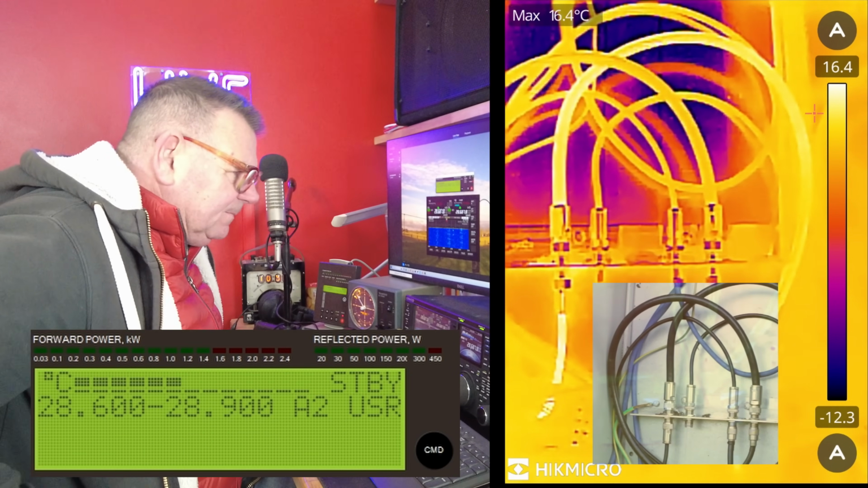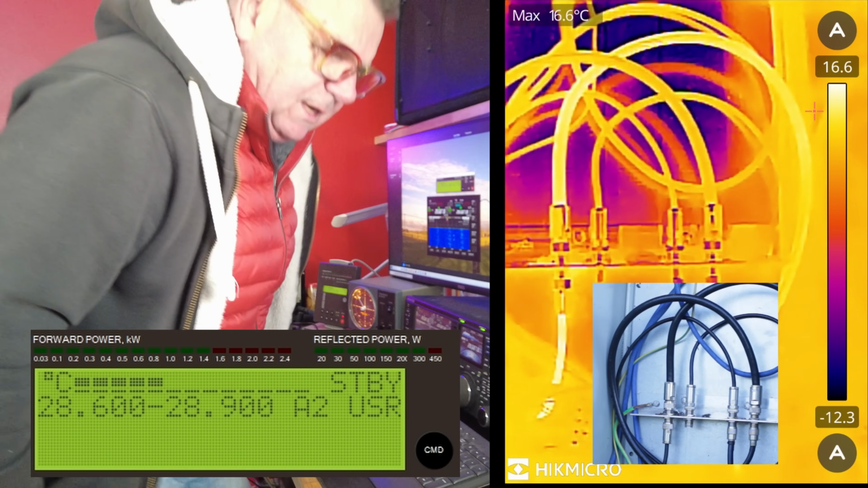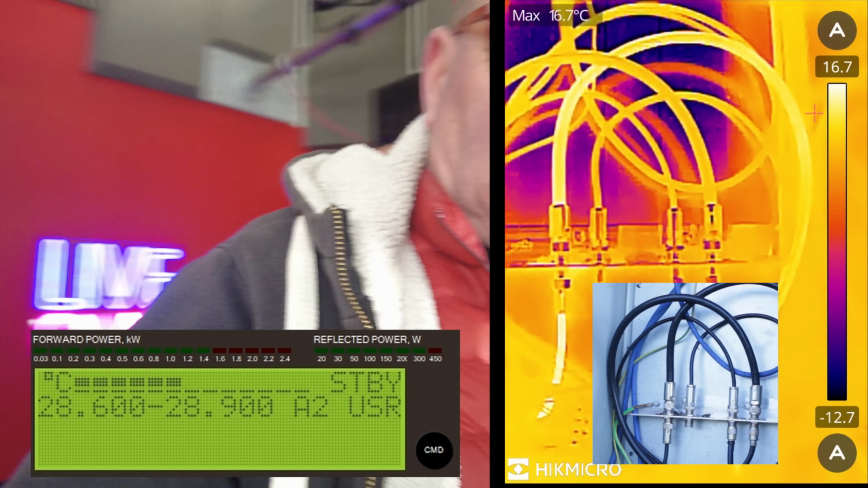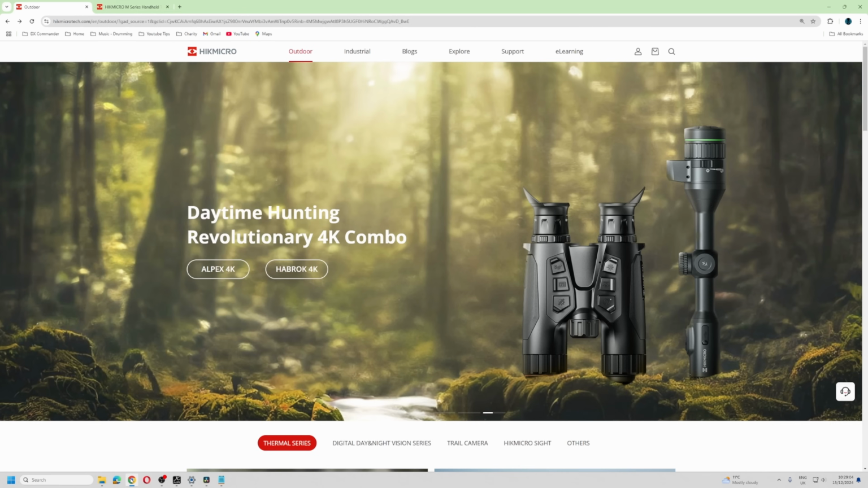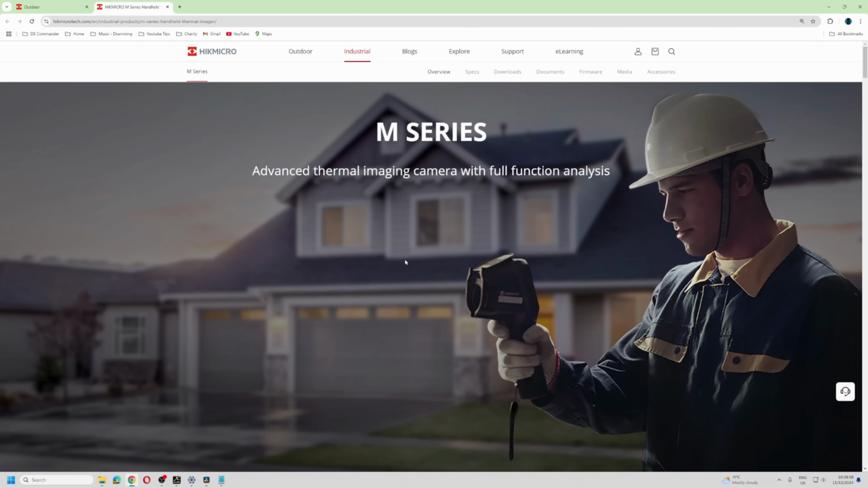All right, that was a minute. Let's shut down, and I'll see you in a minute. First impressions of this device, by the way: you need to appreciate that HIC Micro actually know what they're doing. They've got some amazing stuff and industrial stuff and everything. It worked first time out of the box. The software didn't crash and so on.